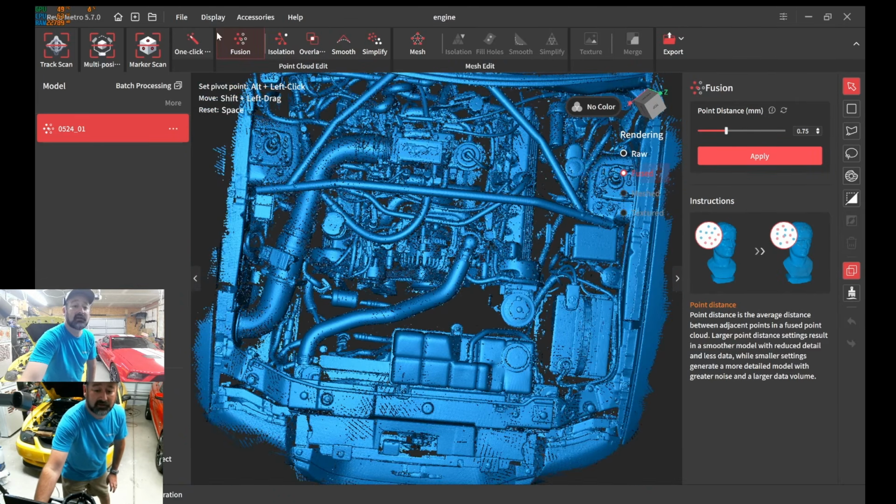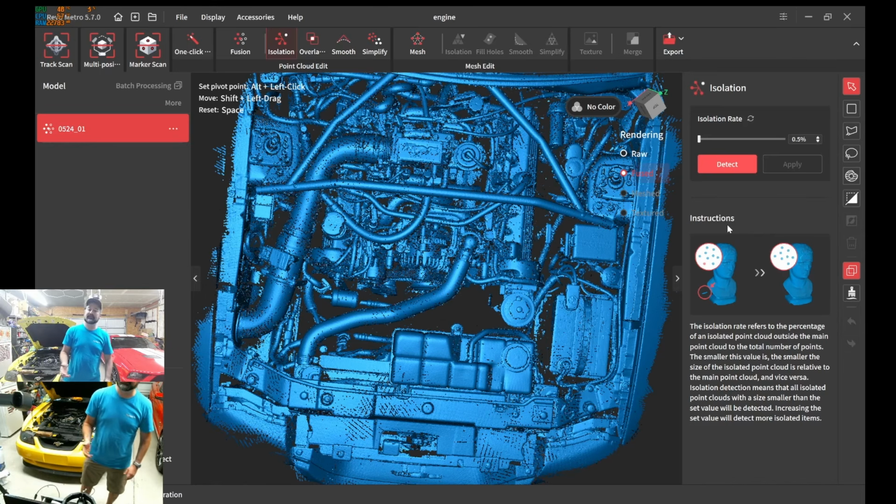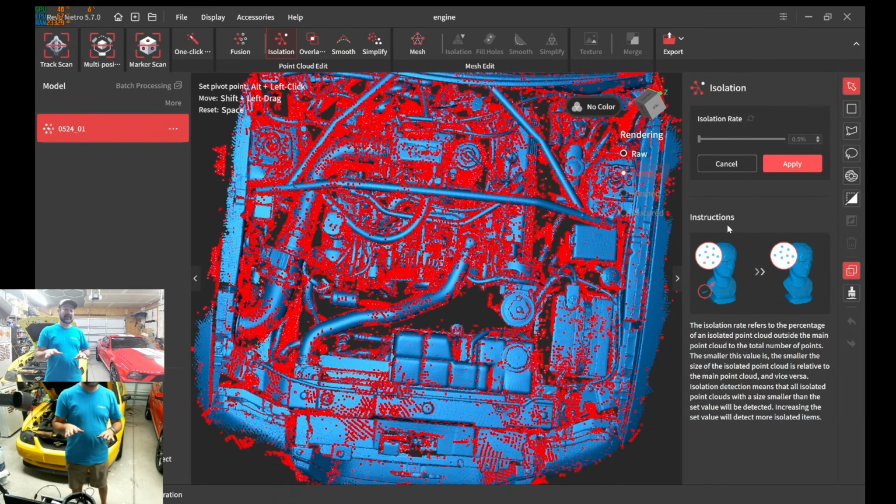I'm going to show isolation. We cannot use that. Even at 0.5 millimeters isolation, watch this. It's going to pick up a lot of valid data. So, please keep this in mind. You see all that? I would say half of that is valid isolation point.